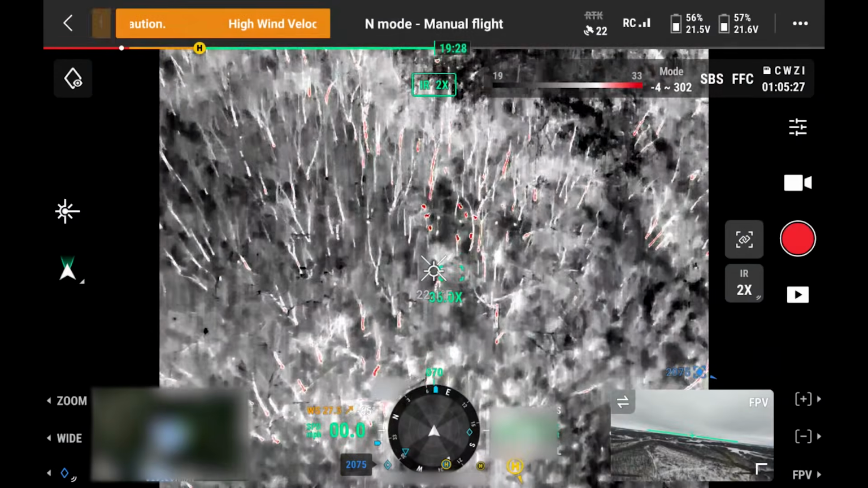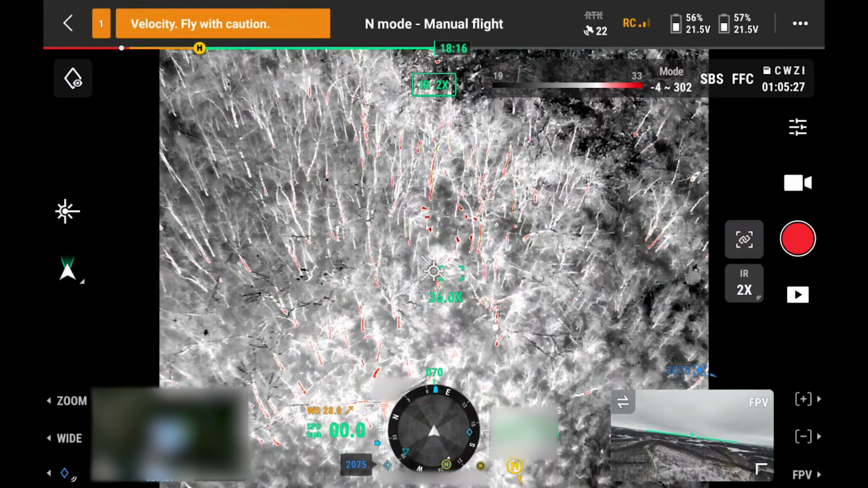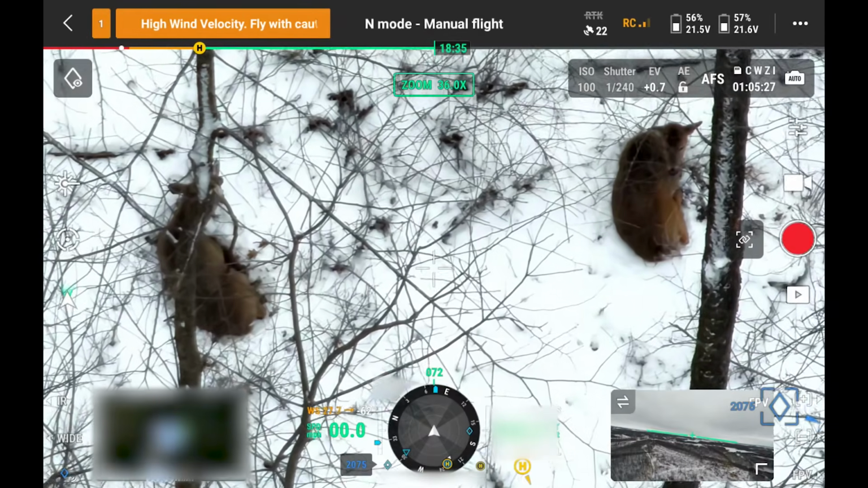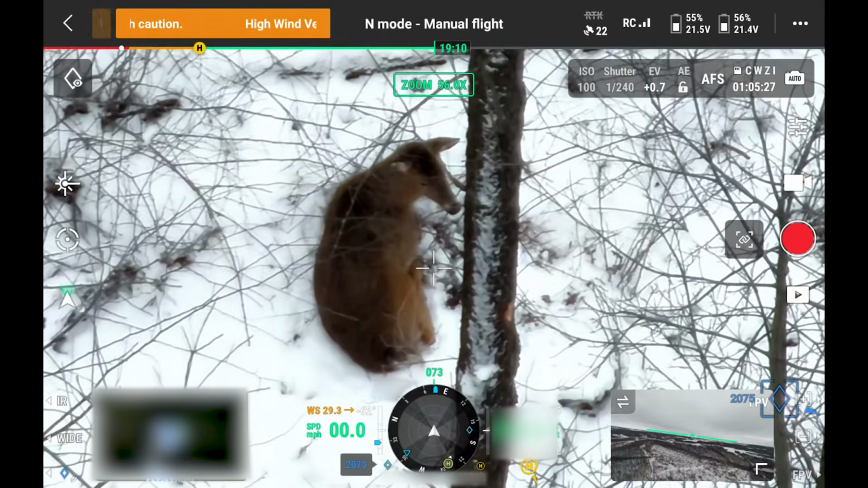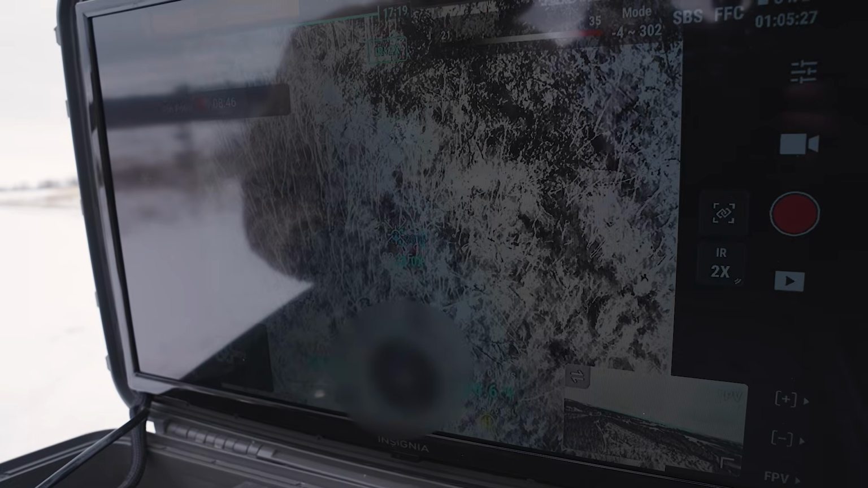There's the thermals where you can see the deer, but you got 1, 2, 3, 4, 5, 6, 7, 8 deer right there in that pod, all bedded down just on the edge of a clear cut there. Now he's zoomed in. Now you can actually see this deer bedded right there. Look at them, they're just bedded. Perfect time to do this. It's right now noon, so we expected most of these deer to be bedded down, and sure enough, they're all bedded down right there.